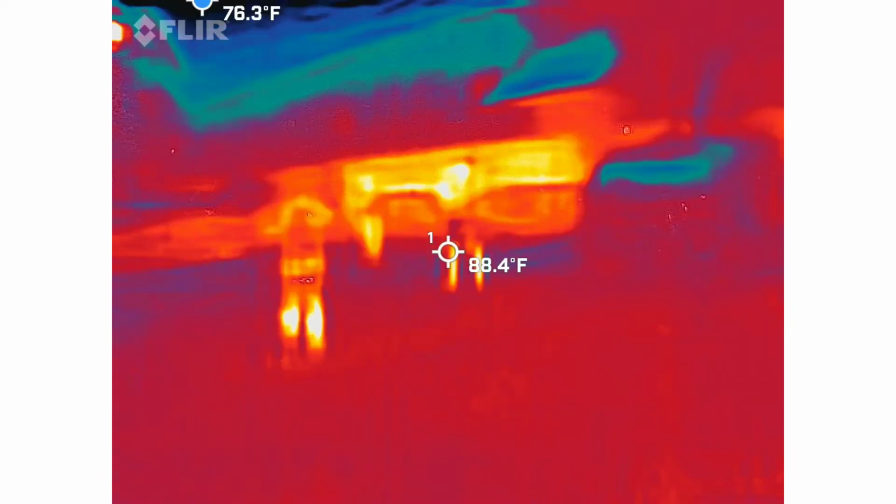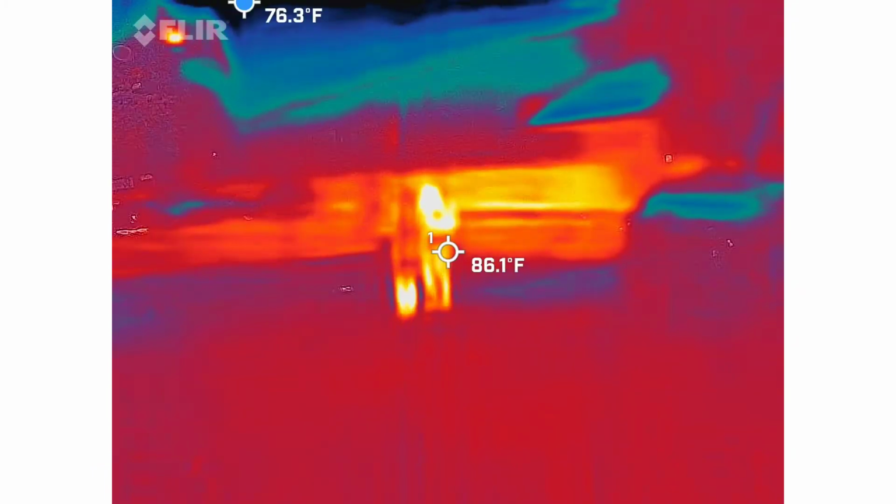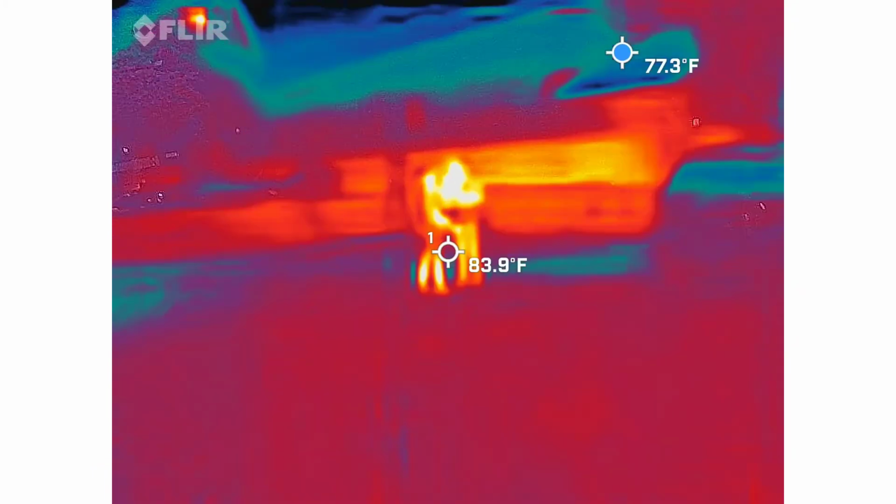Everything's teal. The cameraman that was using it that night didn't keep it on that area long enough for me to see what was going to become the coldest spot in the frame. Okay. Because he didn't realize what was going on. That's why I say nice, slow movements. So the slower you are, the better off.